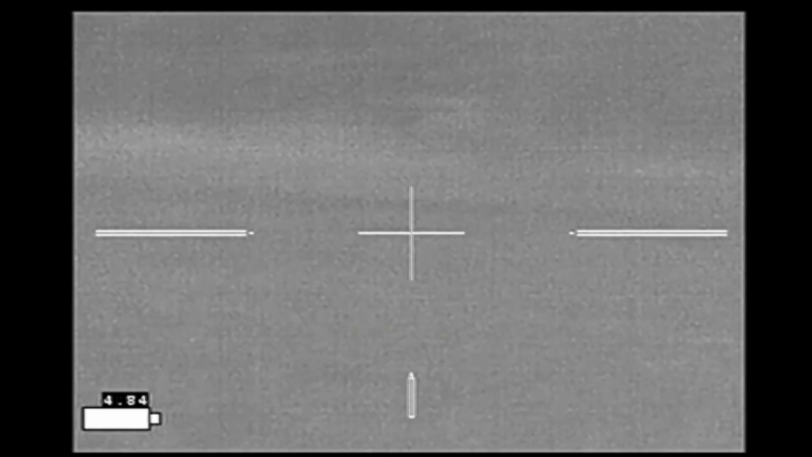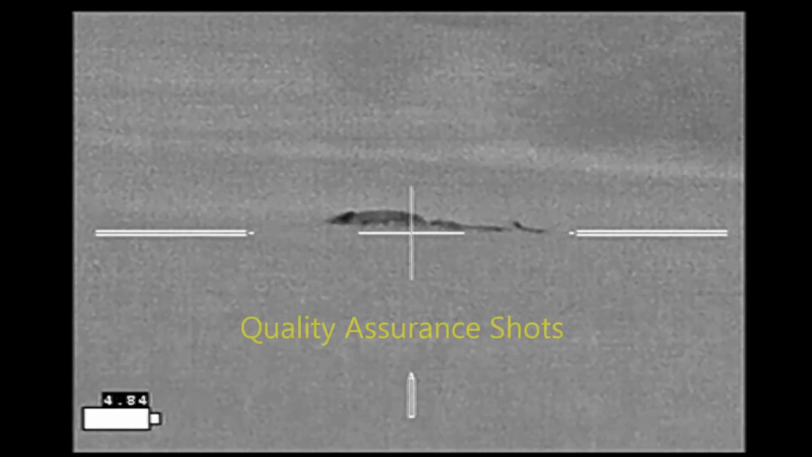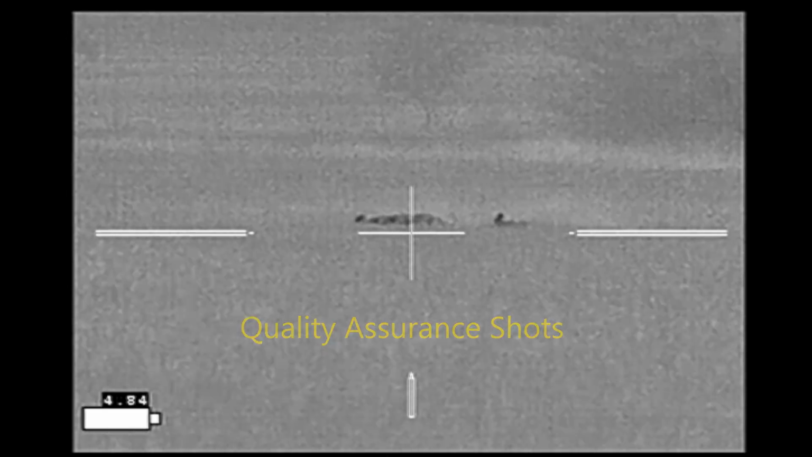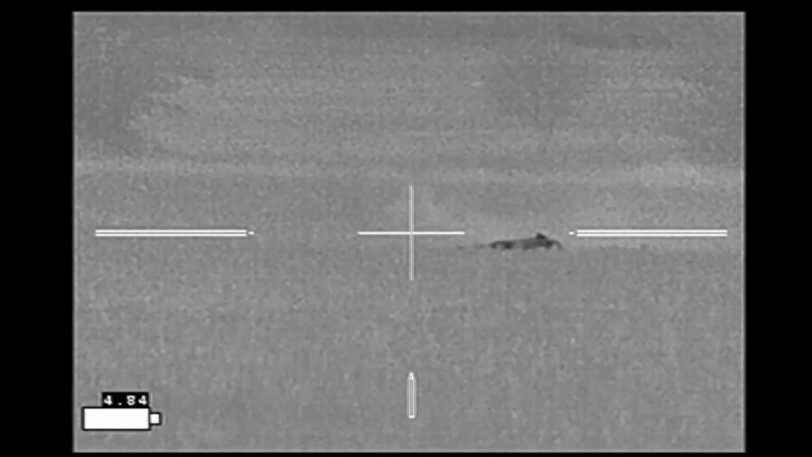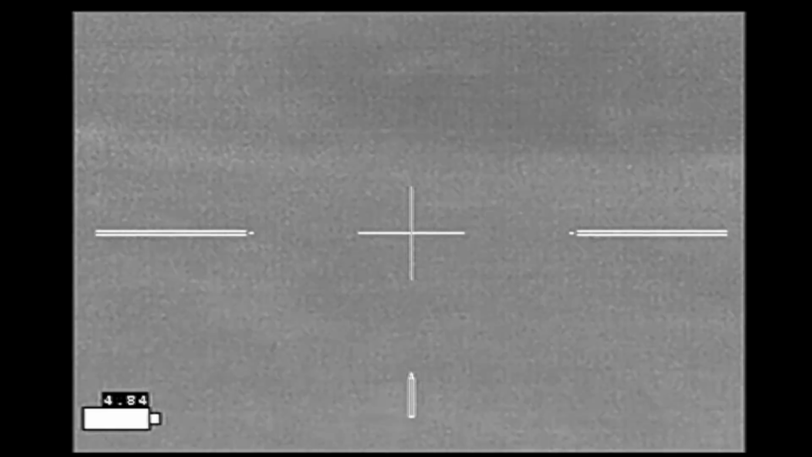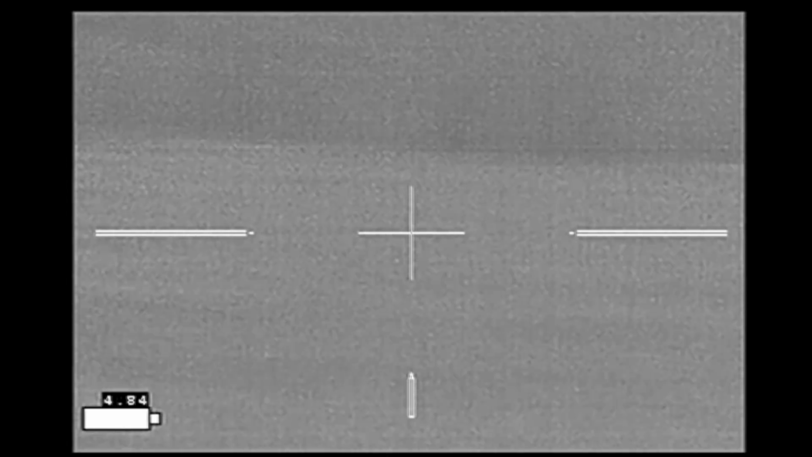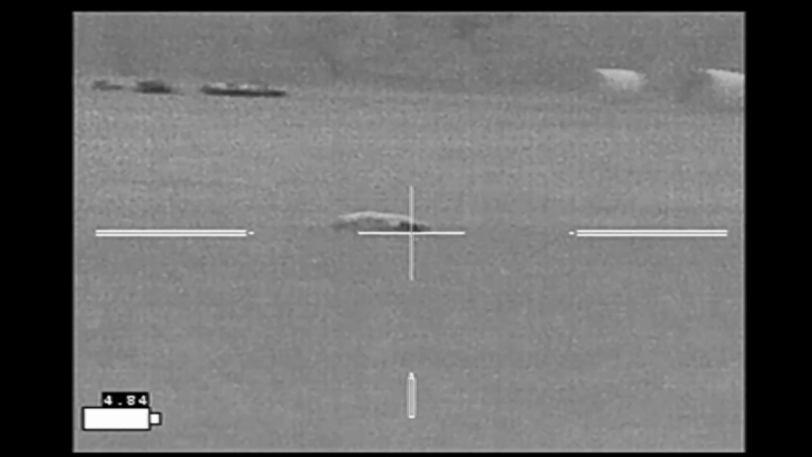Actually hit that hog right there, but he gets off into the woods. And these 2 hogs are still very much alive, so I go ahead and finish them off. And then scan for targets. And I have another surprise, as sounder number 1 is actually coming back in my direction.